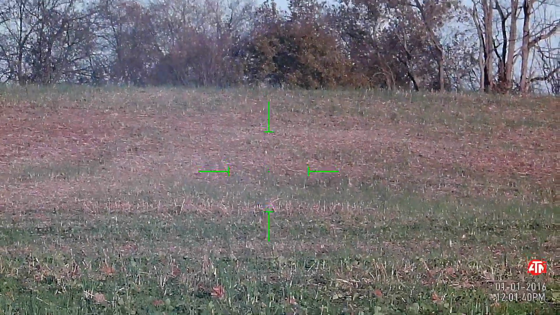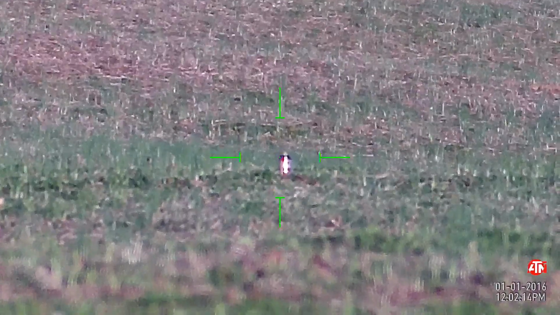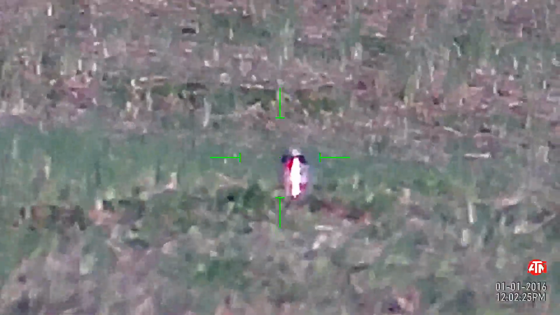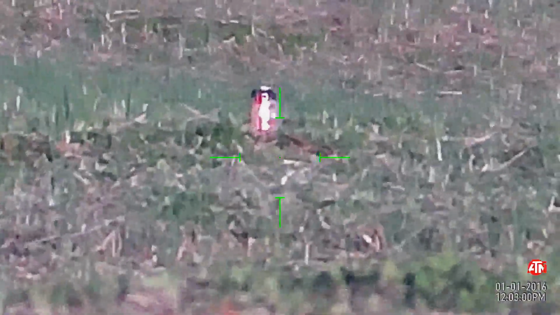Okay, guys, we are live. Just gotta find this can. There she is. So there's the can. I'm gonna go ahead and zoom in. And you'll notice that she's getting pretty fuzzy. I'll go ahead and adjust that a little bit. That's pretty good. Target is locked.